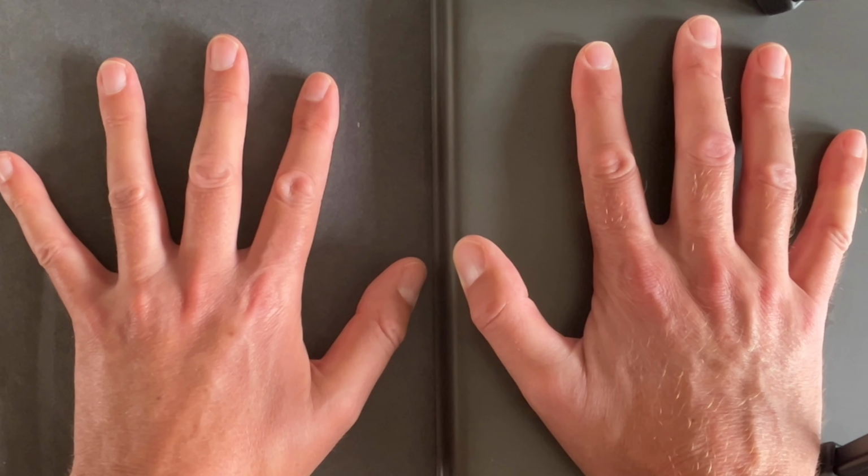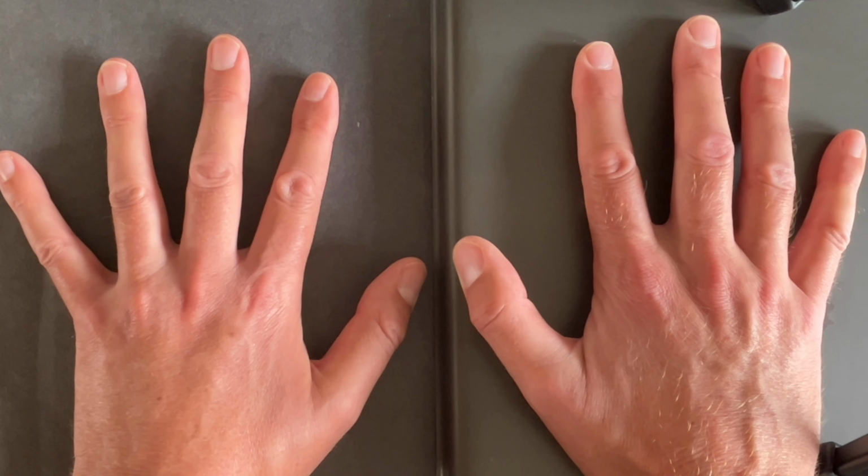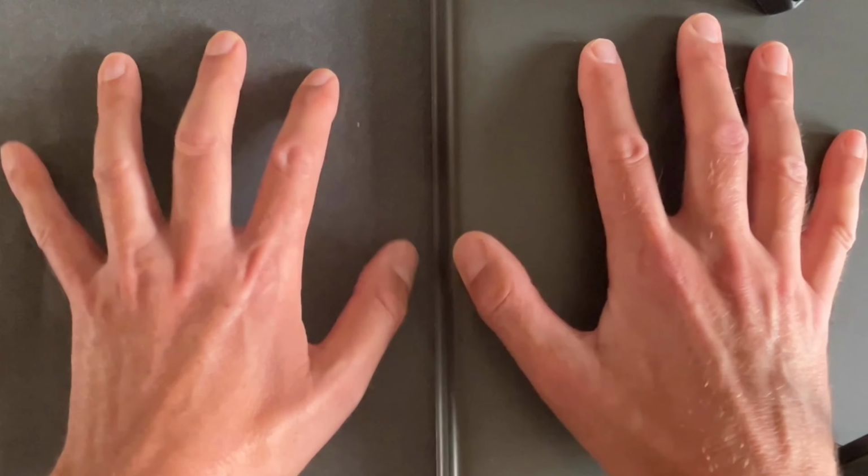Before I put my hands on them, the paper, the worktop and the aluminium pan had been sat in the same room for a long period of time, so they should be at the same temperature. Once I've left my hands in place for a little while, I'm going to take them away. So what do you think that's going to look like under an infrared or thermal imaging camera? Well, now you've had a chance to think, let's find out.